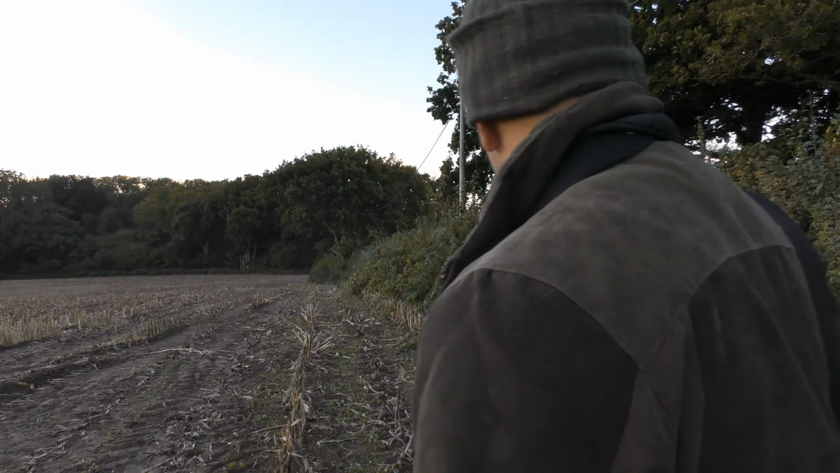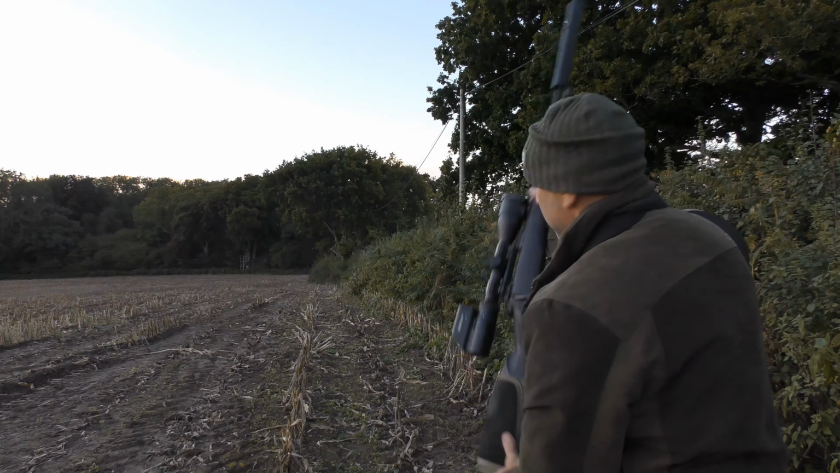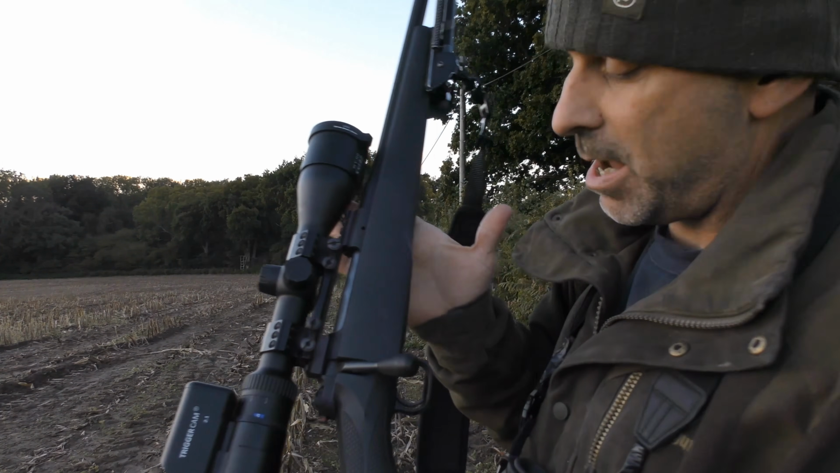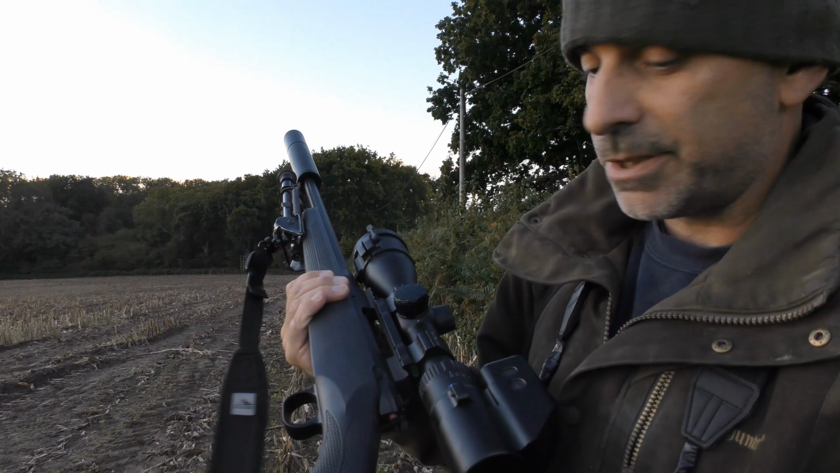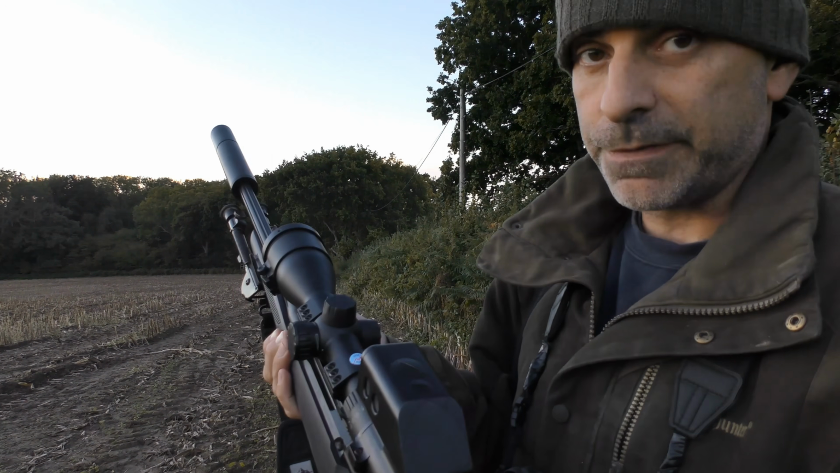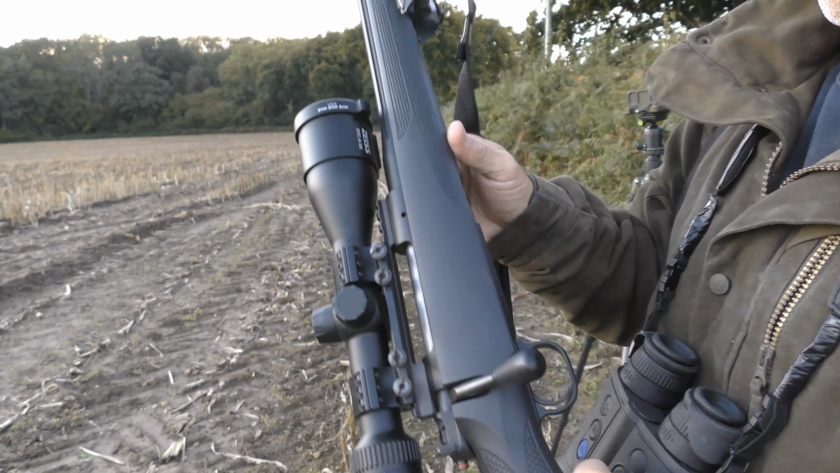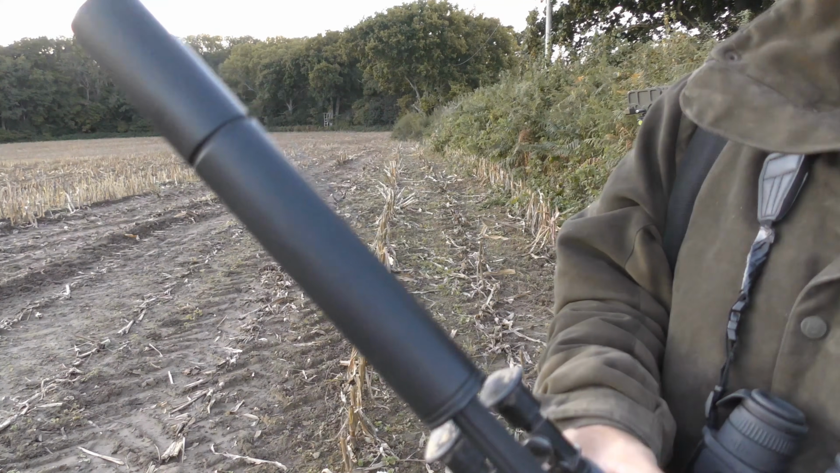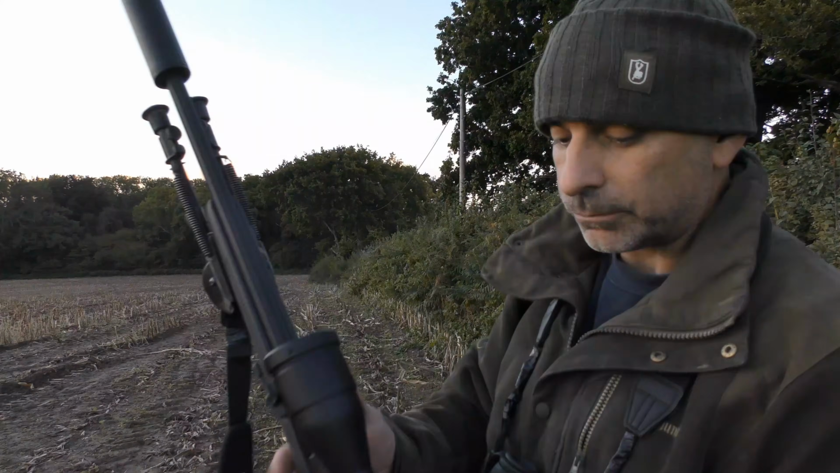The other cool thing that I've got is a completely different rifle. We are using a Mauser M12 rifle. This is in .243. I've got to say, it's a very accurate little rifle. I'm impressed with it. Lovely little compact rifle for stalking. Usual MAE T12 Scout moderator on there.